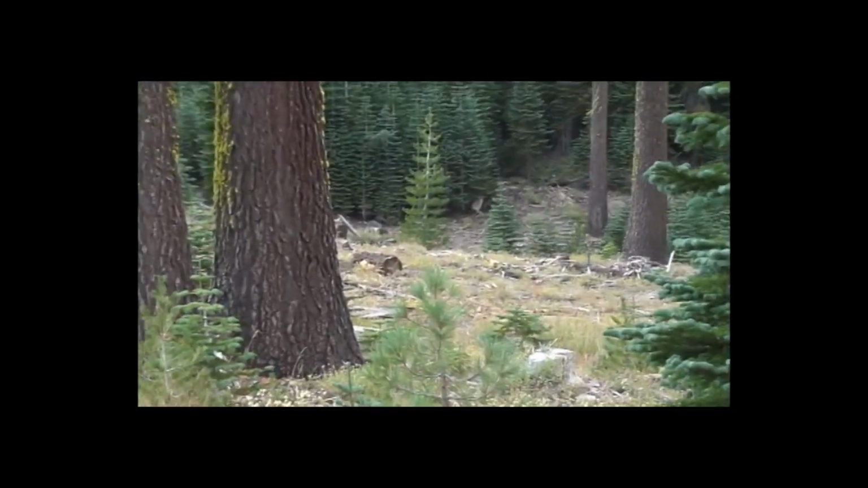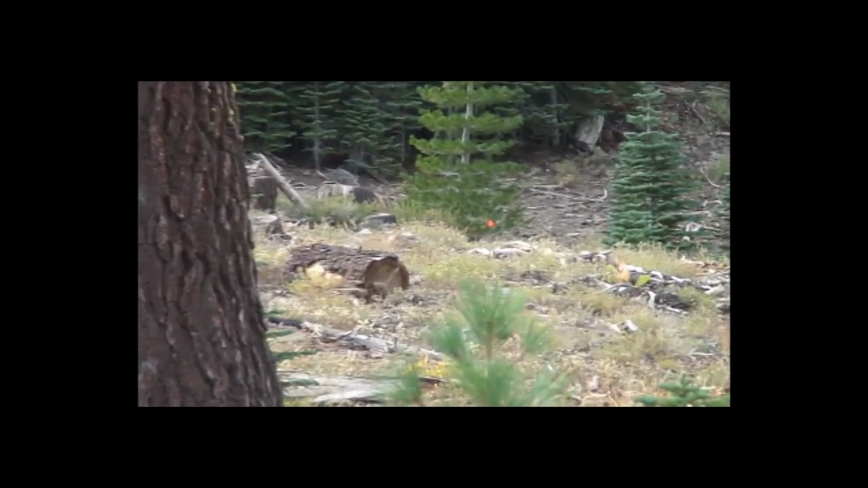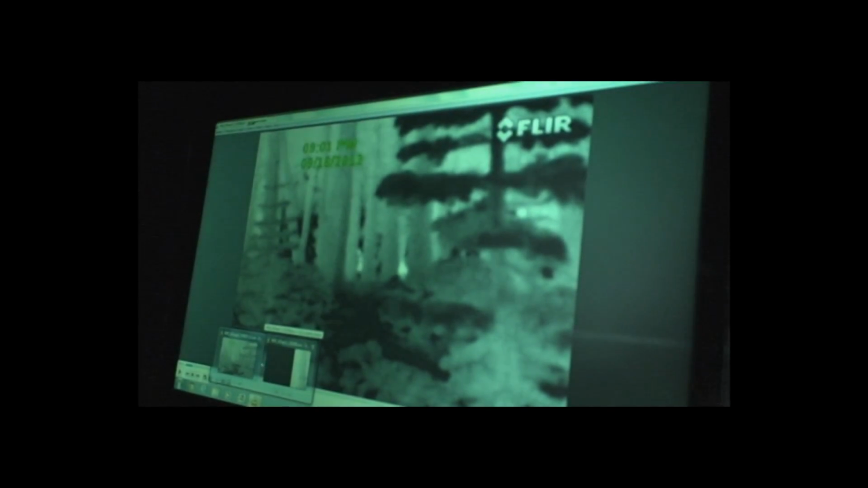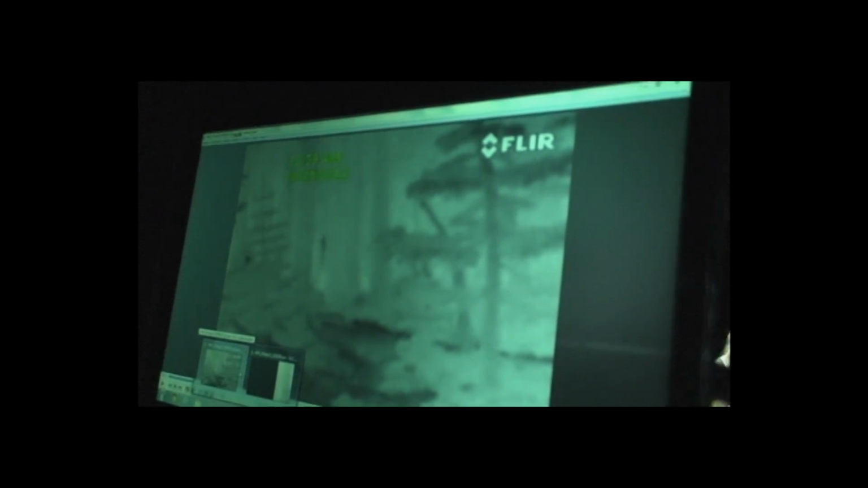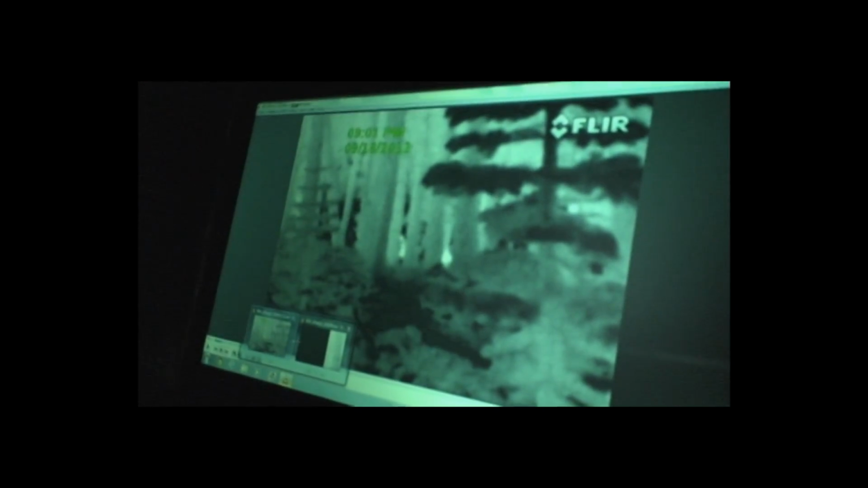All in all, this may not be the smoking gun that conclusively proves the existence of Bigfoot. But as far as I'm concerned, what the team has accomplished here is complete, concise, and persuasive.